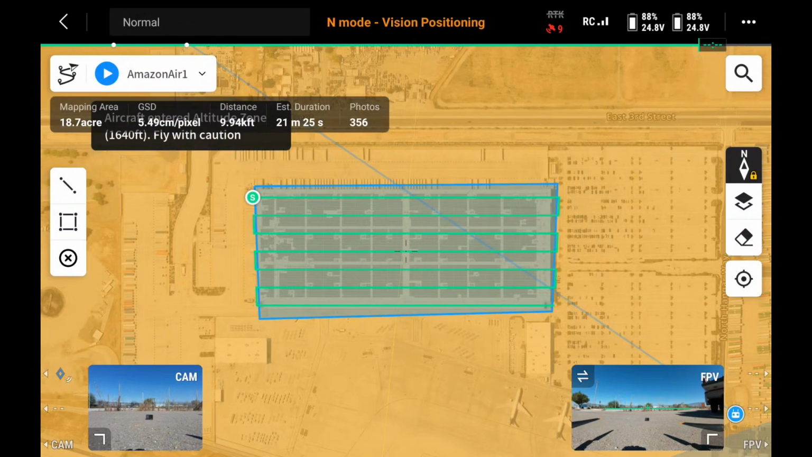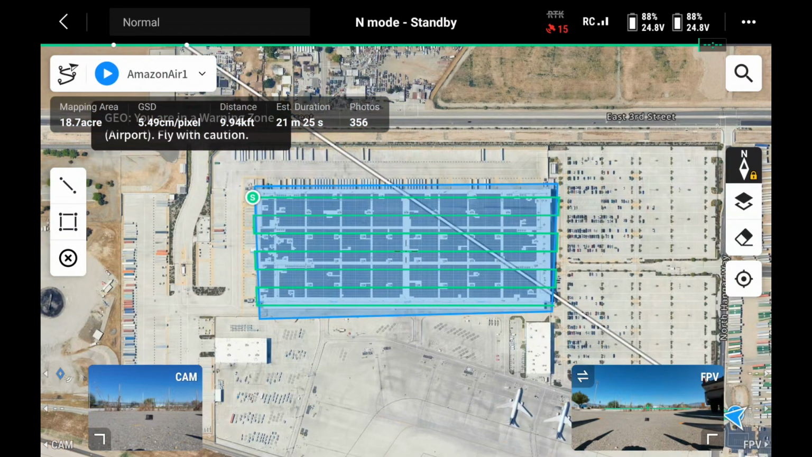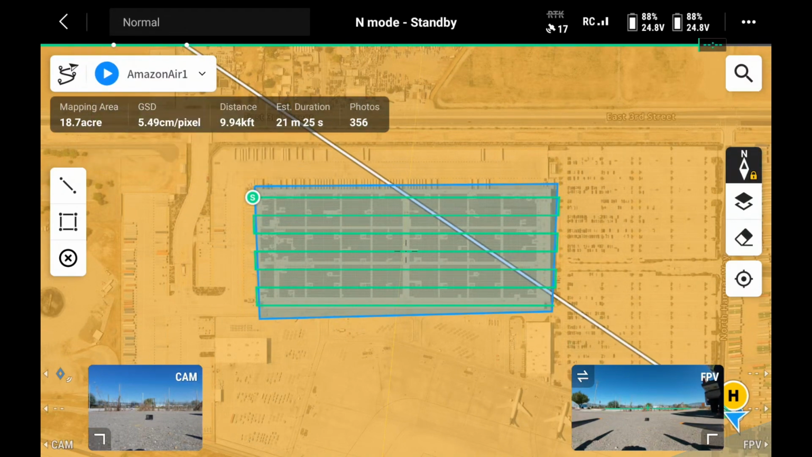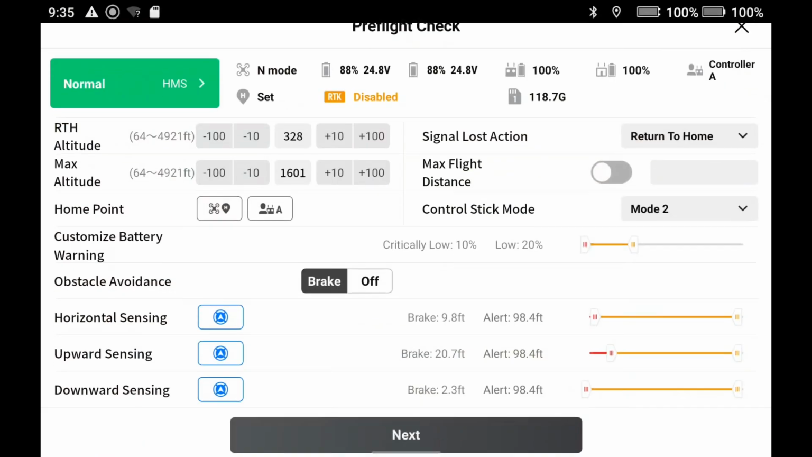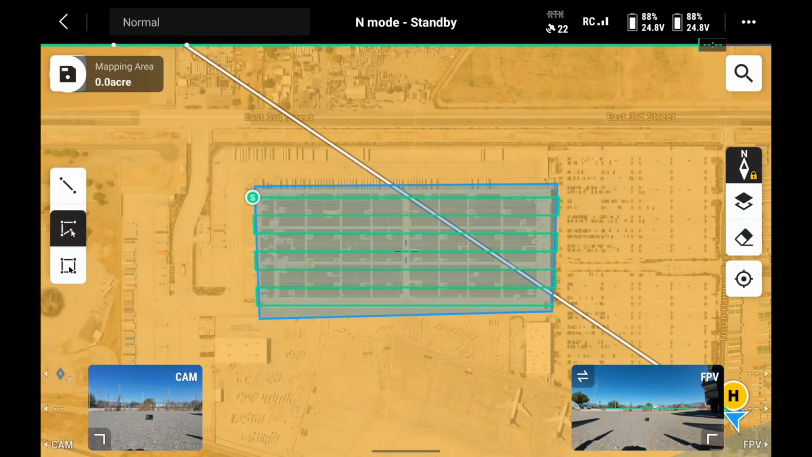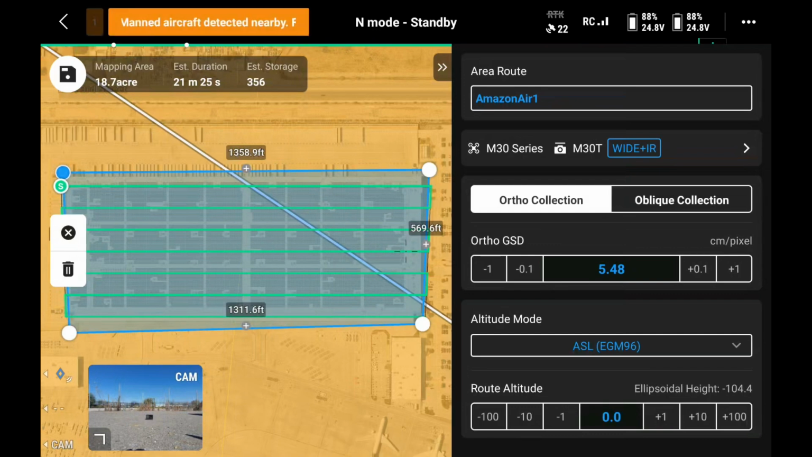Aircraft entered altitude zone. There we go. See if that works out a little better. Home point updated. Check map to confirm. It's going to be a little noisy because we've got aircraft moving along in the area. But I want to go ahead and check my location here to show you. It's not what I wanted. This is what I wanted.